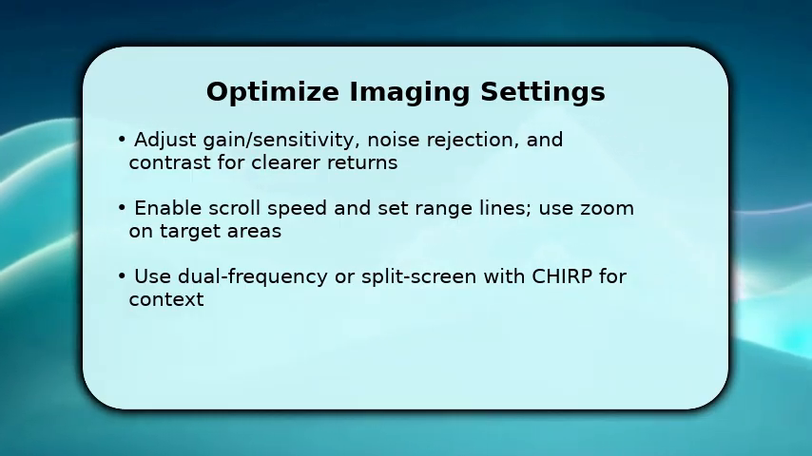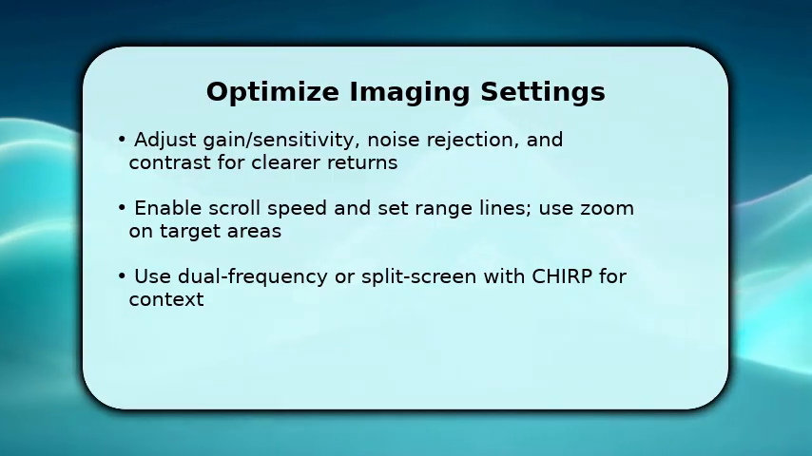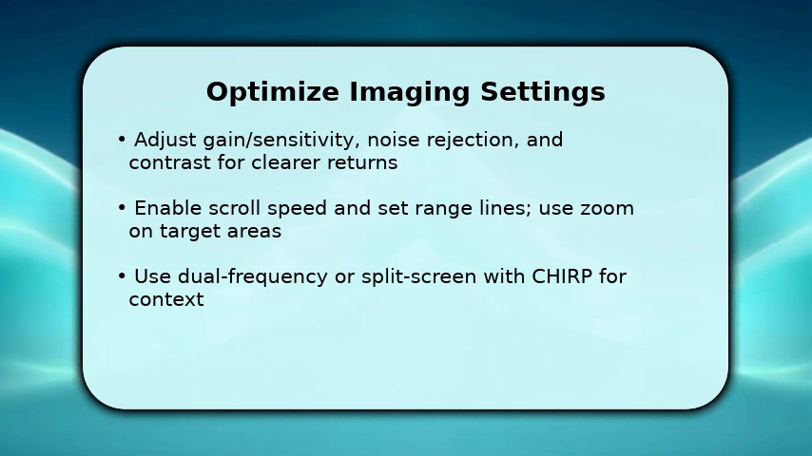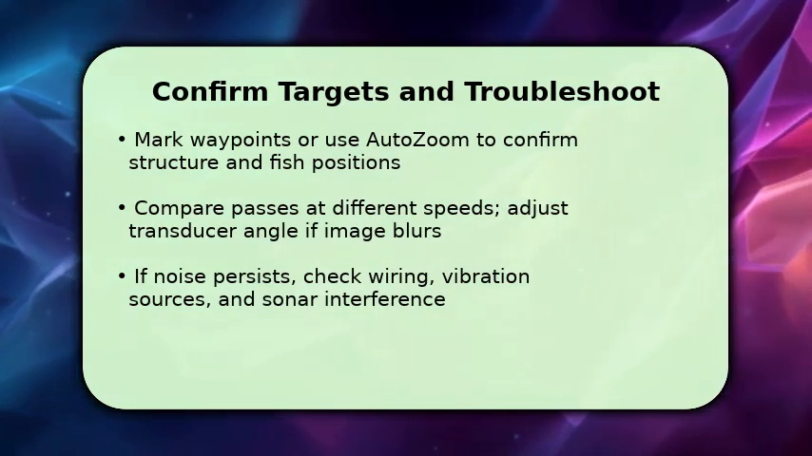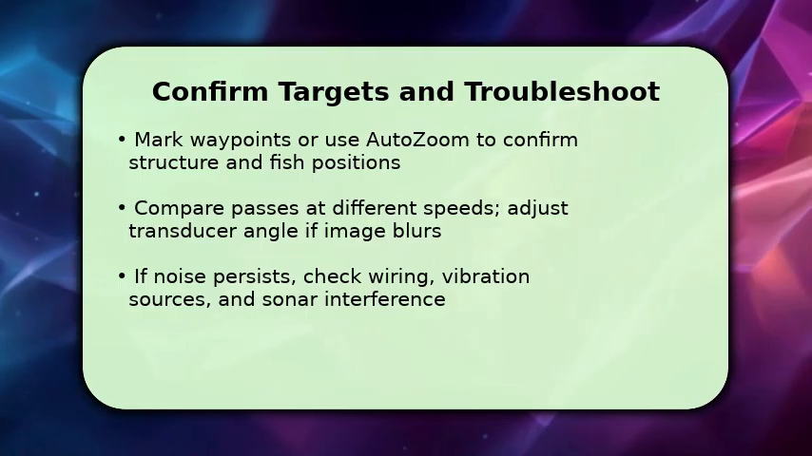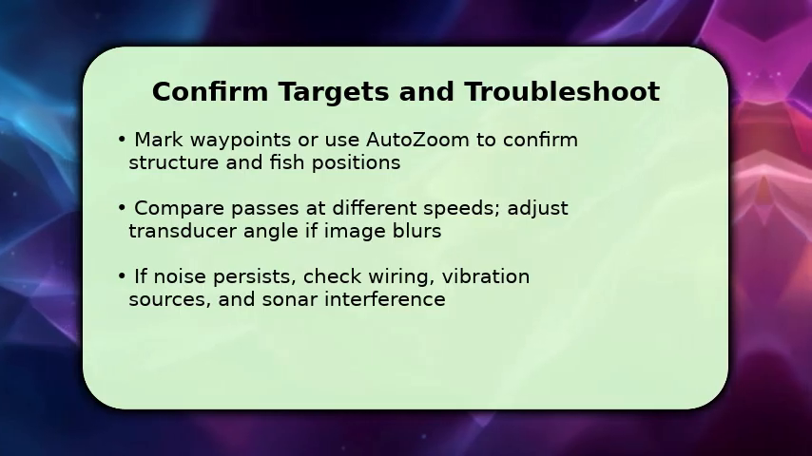Use zoom to inspect targets close up, and consider split screen with chirp or dual frequency to keep situational awareness while examining fine detail. Finish by verifying targets. Mark waypoints and make perpendicular passes to confirm structure shape. Once done, use auto zoom or zoom window to lock on fish or cover.